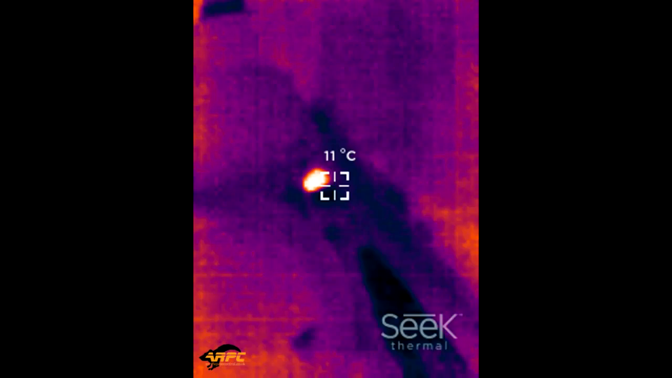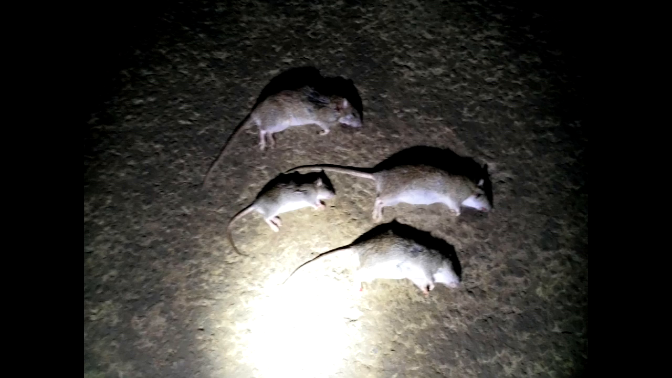Stopped recording. He did kick himself out. Couldn't find him at first, couldn't find him at all actually, but as soon as I stuck the thermal on, it just shone out quite nicely there. So I picked him up and added him to the pile of 3. That gave me 4 rats for the evening. Not bad considering the storm was kicking the hell out of the farm and me.